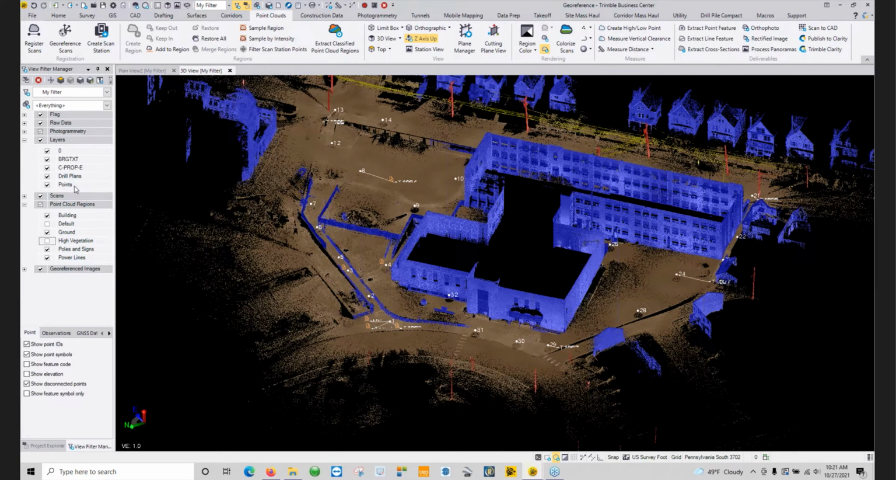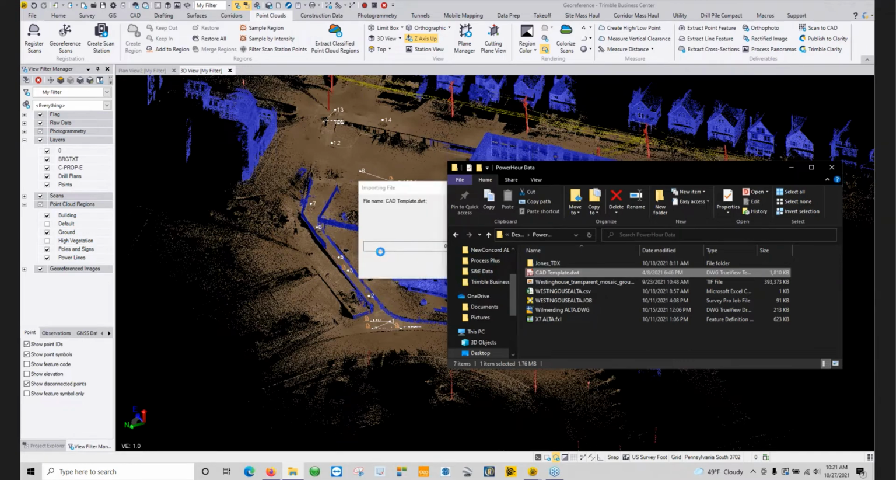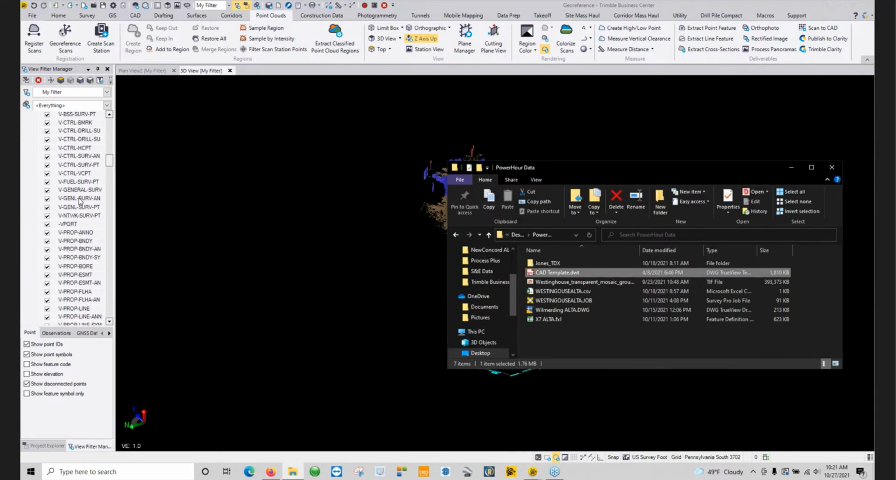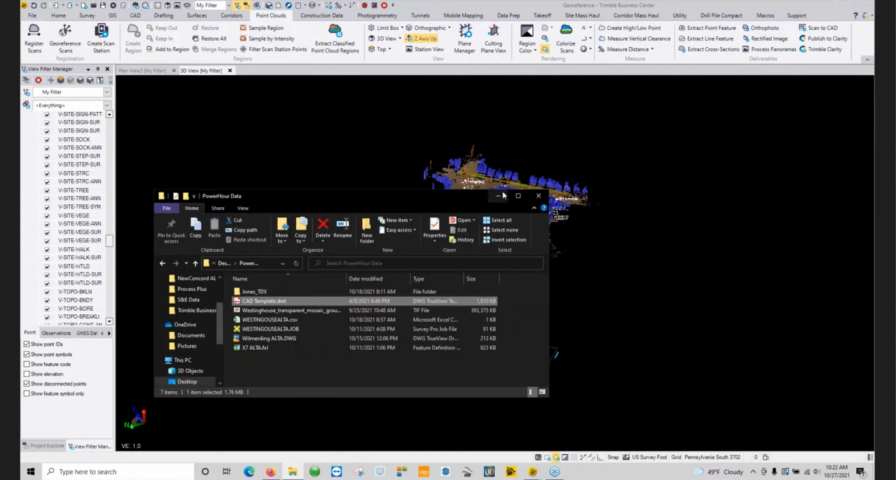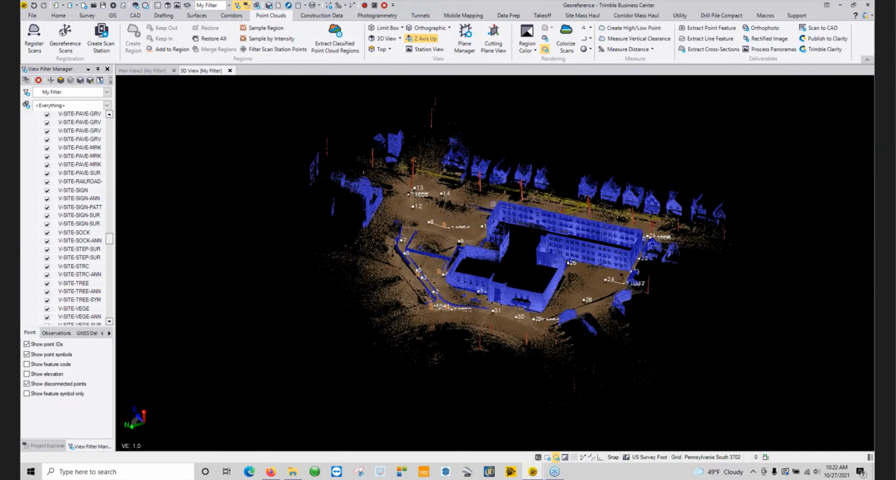So in order to get my layers inside of here, you can actually use a DWT file. So if you have a DWT file or a blank drawing file, if you drag and drop that in, now all of your CAD layers will come over with it, so you don't have to manually type those things in or relayer lines whenever you bring them over into CAD. The other thing we'll bring in as well would be our FXL file for our feature codes for our points.